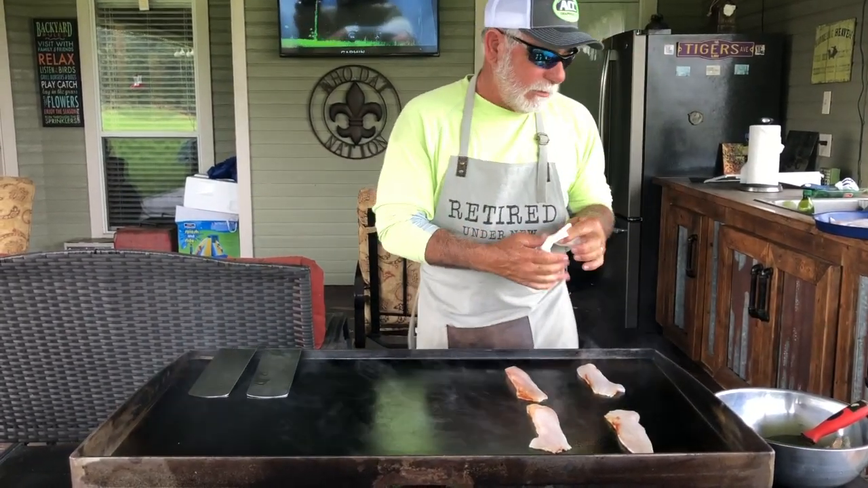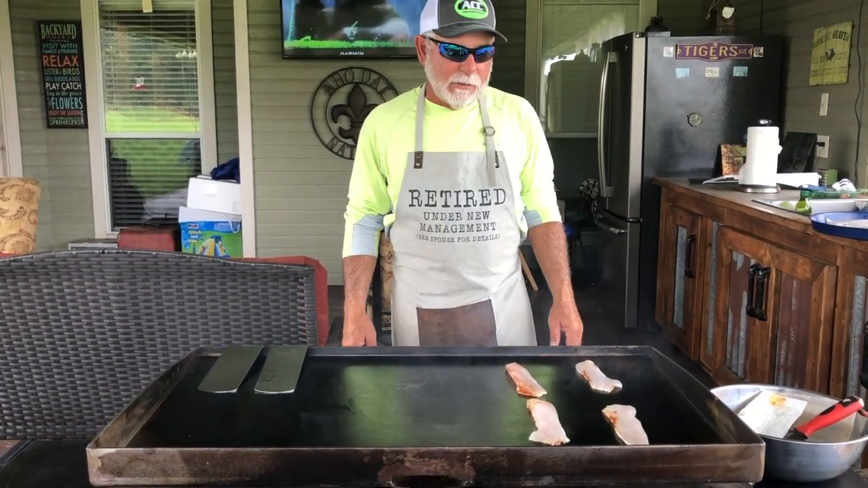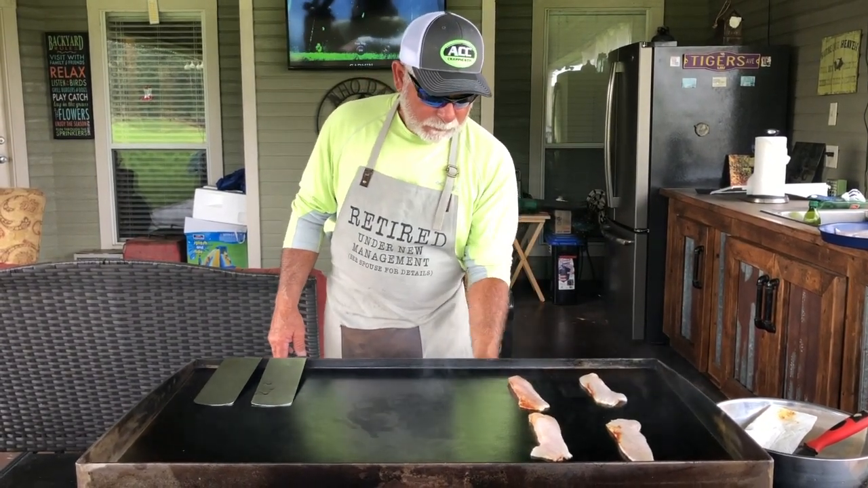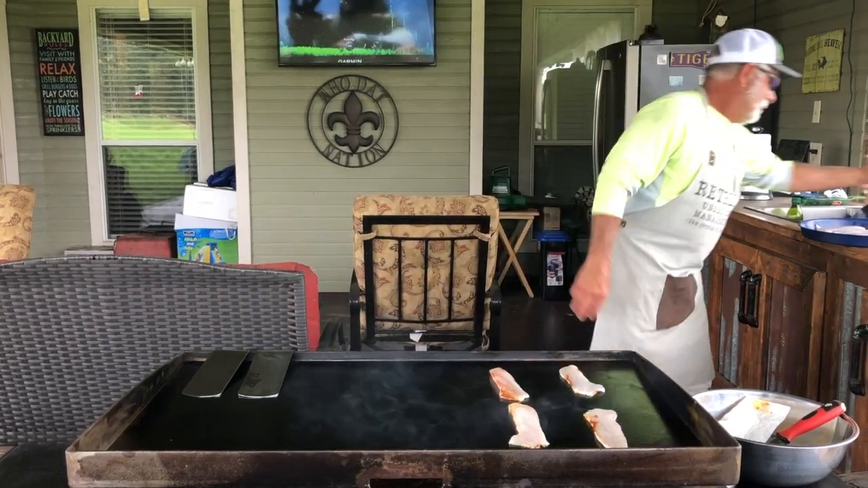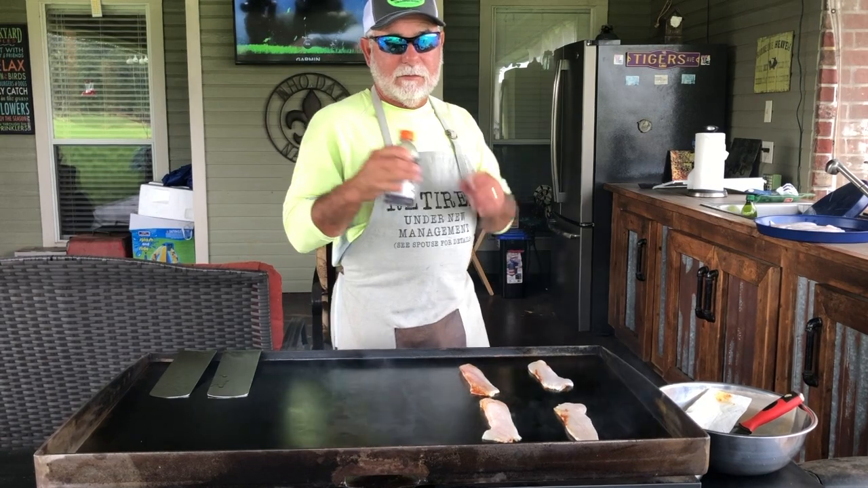Doesn't take long. I don't know, 2 to 4 minutes per side, depending on the thickness of the fillet. Sure wish I had some butter on that. Very important. Gatorade.